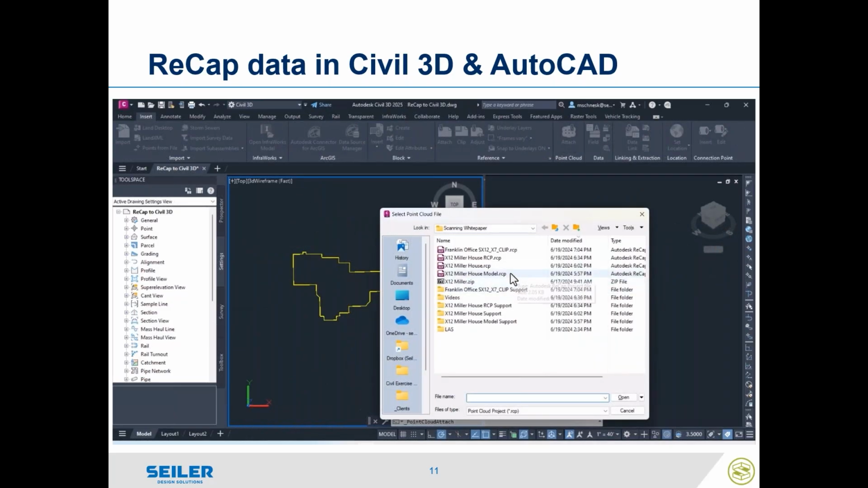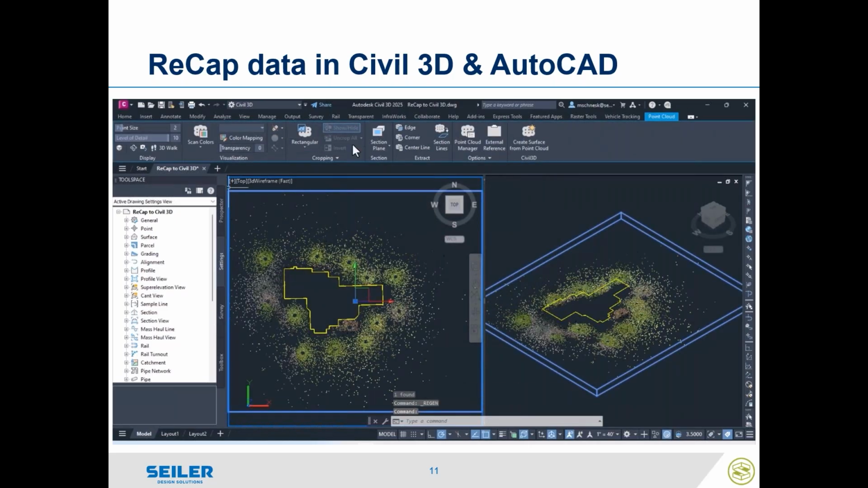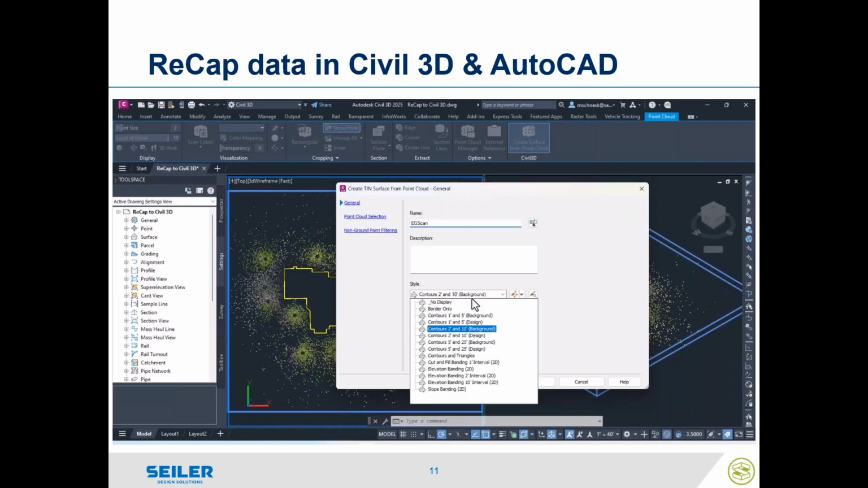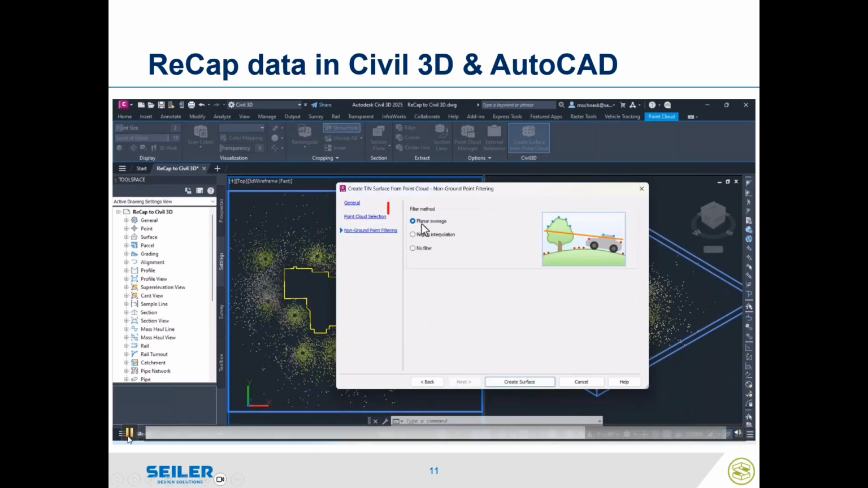Once I get my polyline in, I'm going to go ahead and import that decimated model. Now I'm going to create a surface from this point cloud. You can see the decimated point cloud that comes in. There's only 68,000 points. Choose create surface from point cloud. Once selecting that, you give it a name like you would give any other normal surface, in this case called EG surface. Change the style to whatever Civil 3D surface style that you want, and then you can further decimate the points if you want to. I'm going to pause this slide here as well.